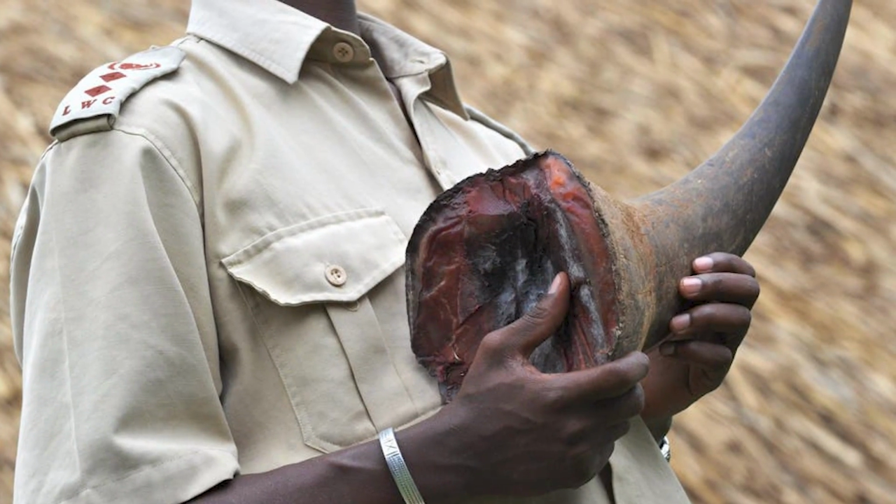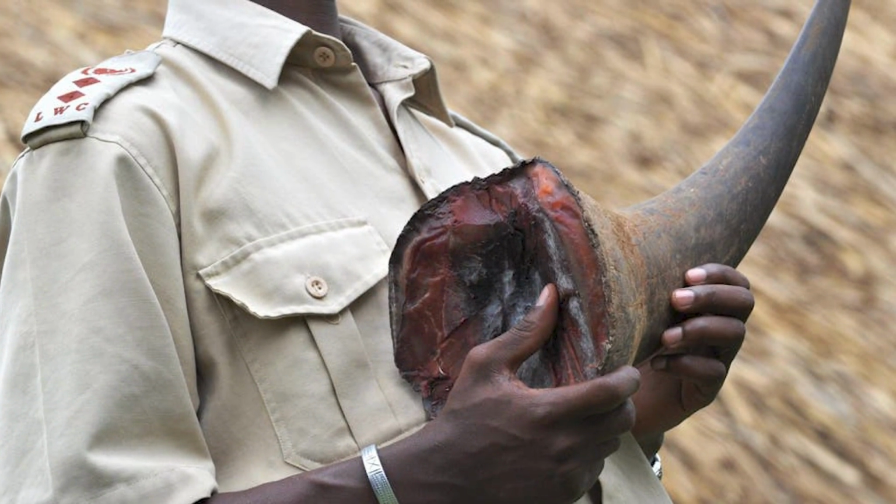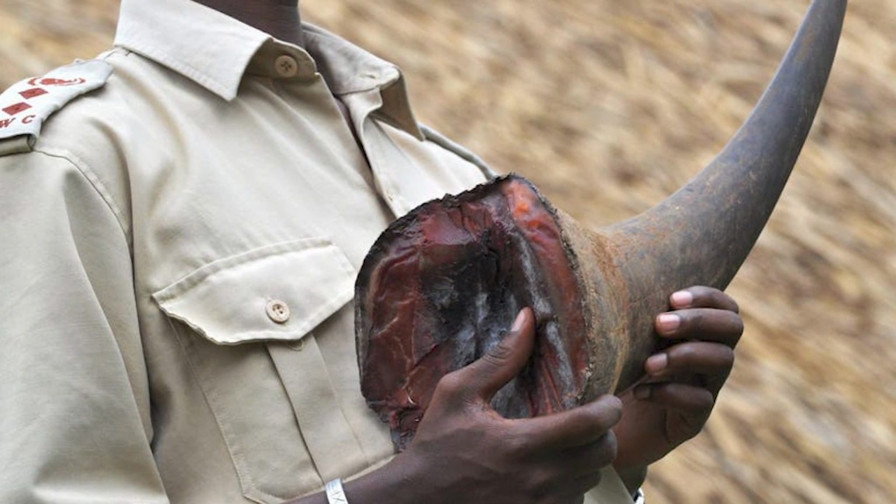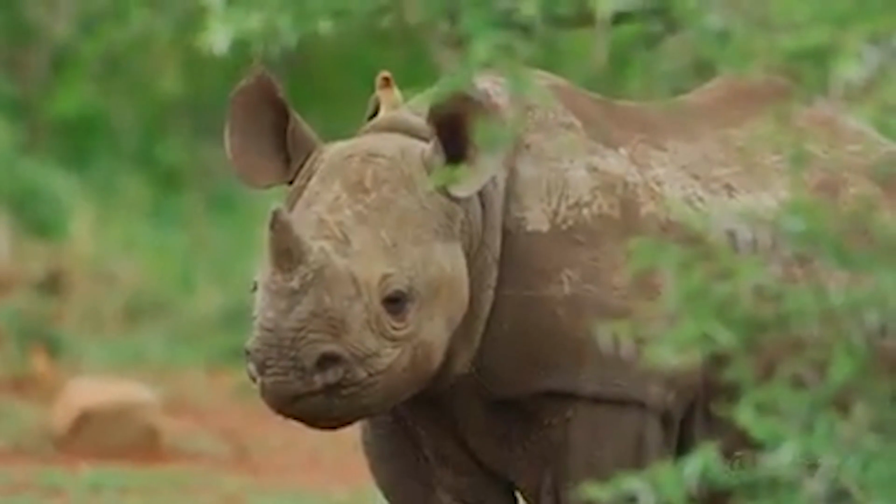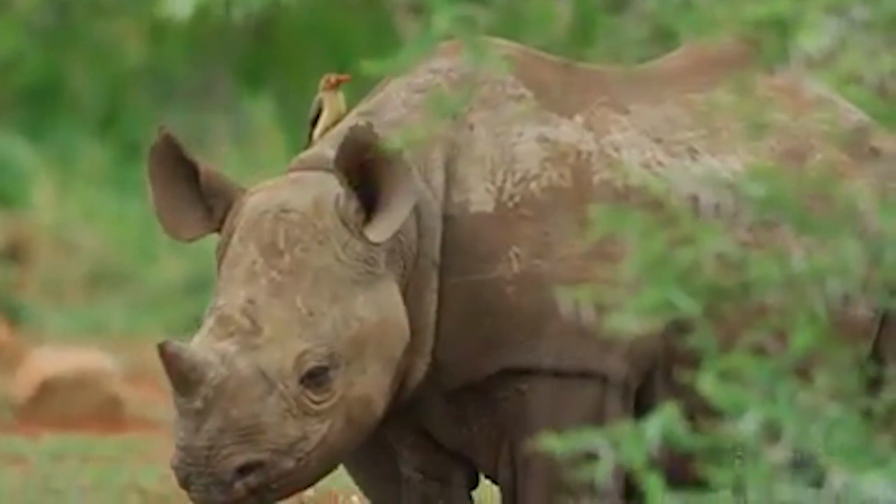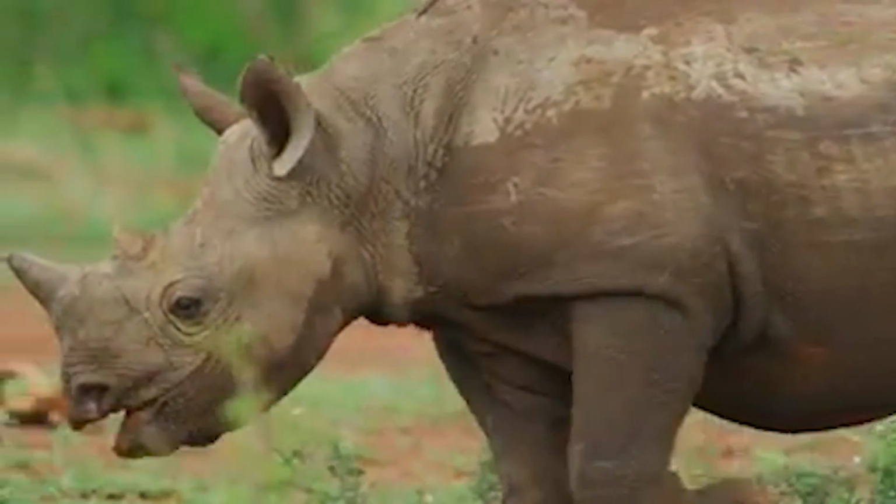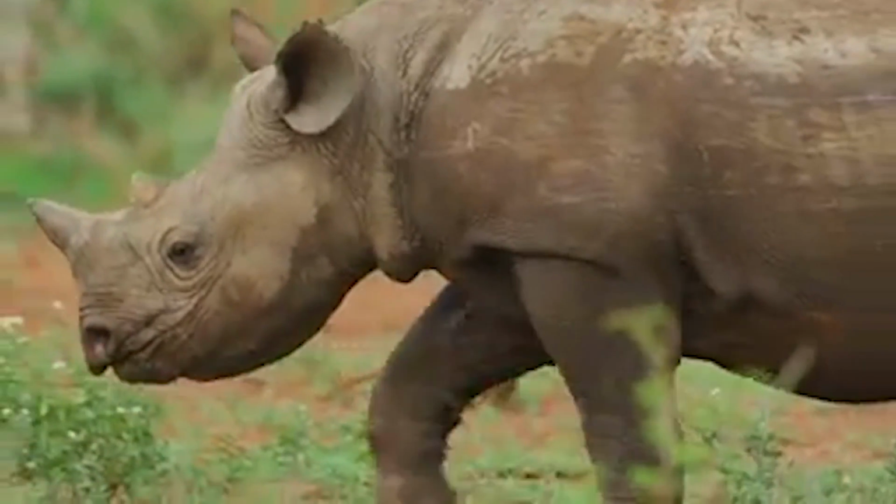With visitor numbers down because of COVID, the park is facing a wave of poaching. The rhino population there has fallen 60% in 9 years, a decline that will lead to the animals being killed off within 4 years. Rhino numbers on private ranches and estates remain healthy. Thanks to Per Holmseth for the story.